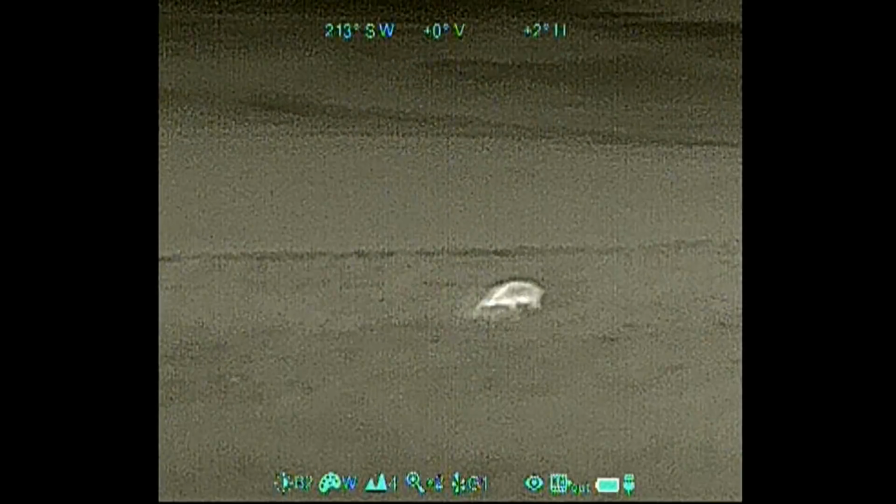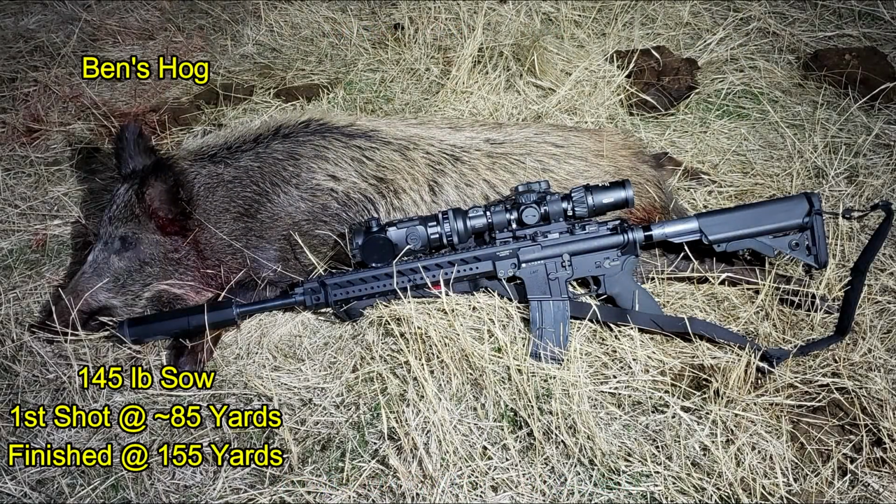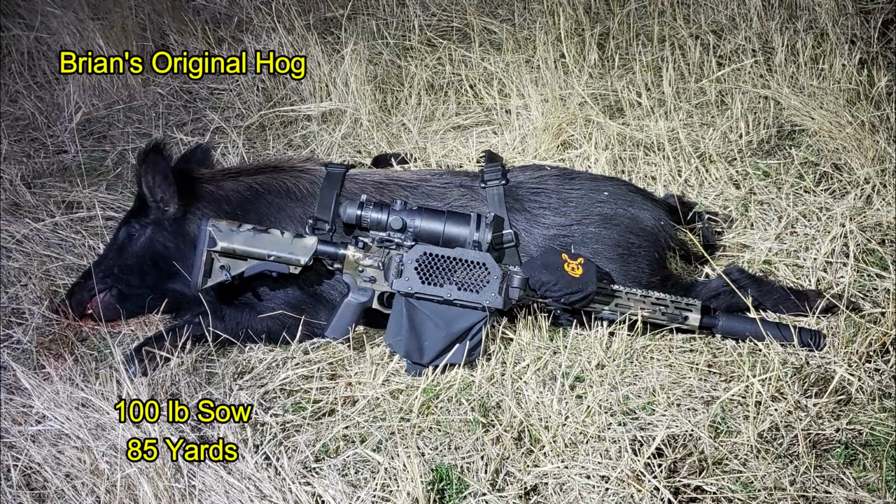3, 2, and 1. And Ben's hog had gotten back up, and we put it down for good. And 1. Ben's hog turned out to be a 145-pound sow that was not pregnant. My opening shot was on a 100-pound sow, also not pregnant.